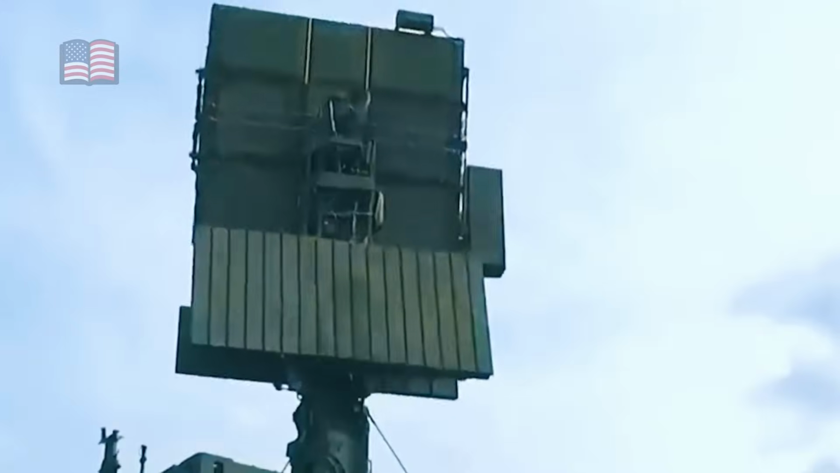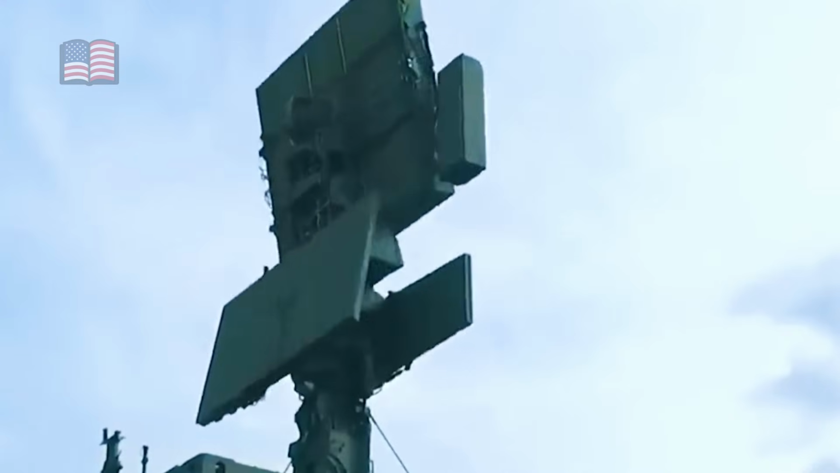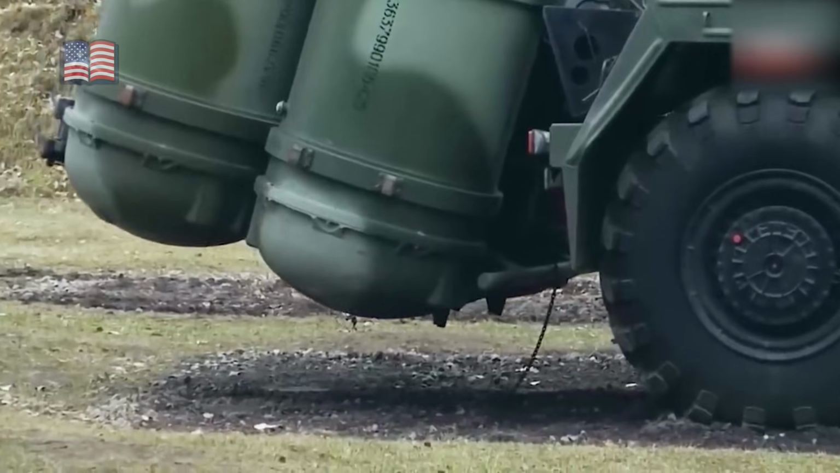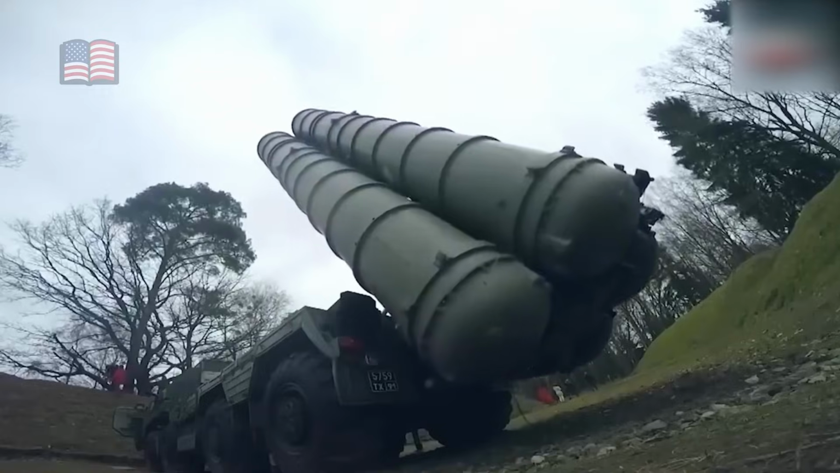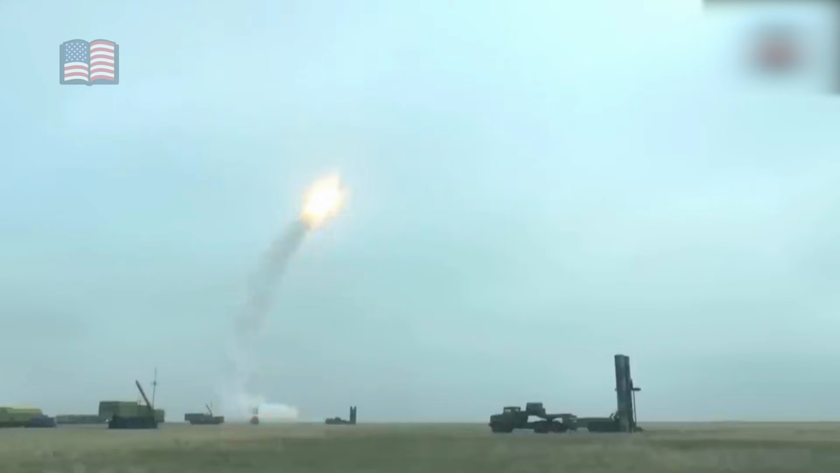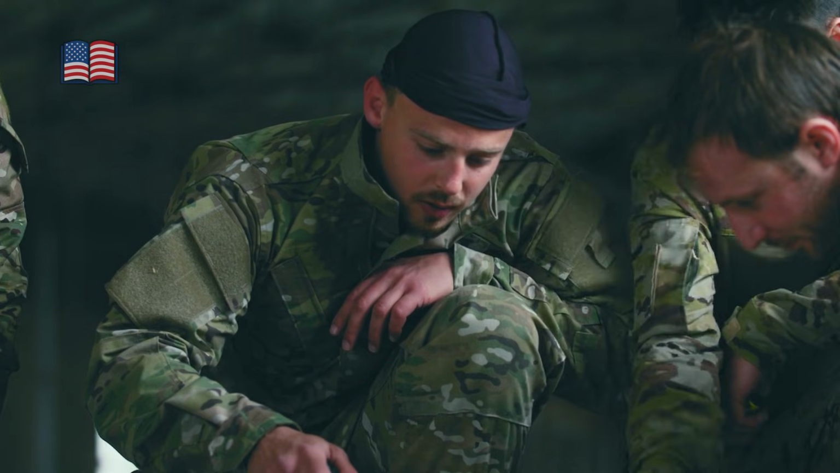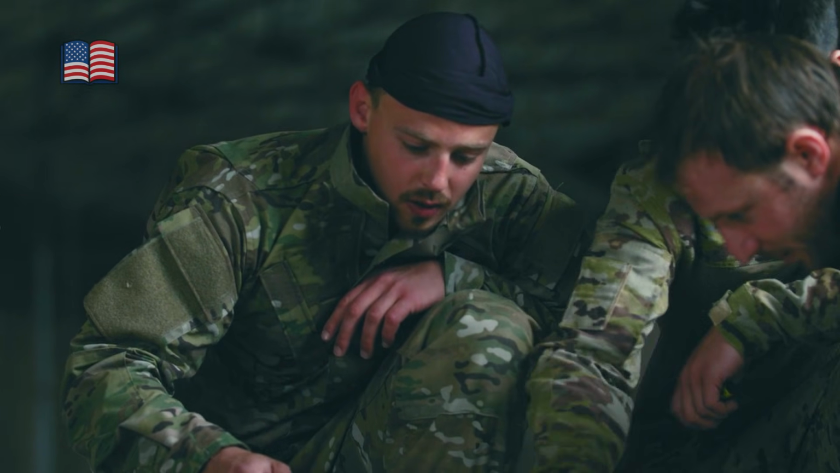The TB2's Canadian-made Wescam MX-15D sensor suite provided the eyes, combining electro-optical and infrared modes to turn darkness into readable information. From altitude, cold water becomes a uniform background, and any engine heat, human presence, or warm wake becomes a signal that something is moving with intention.